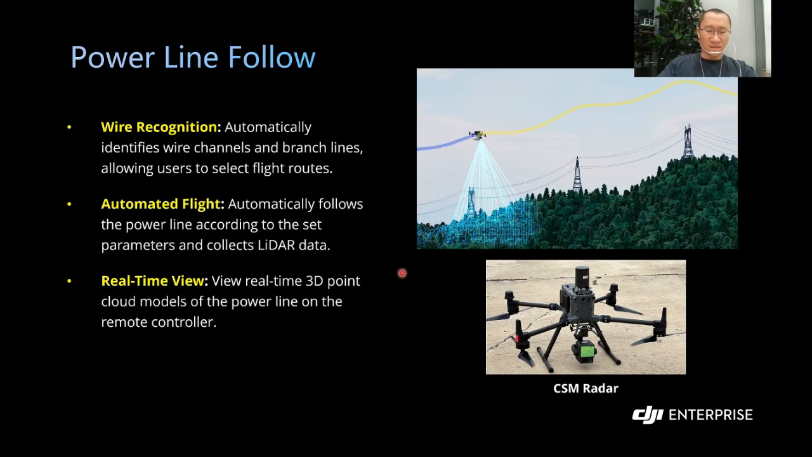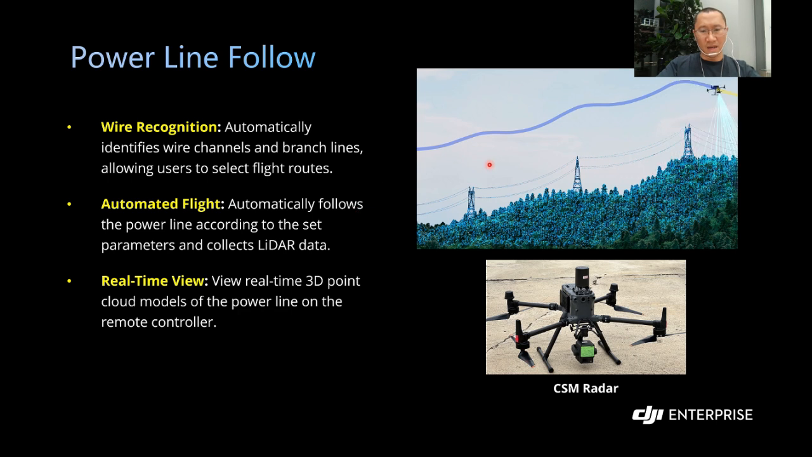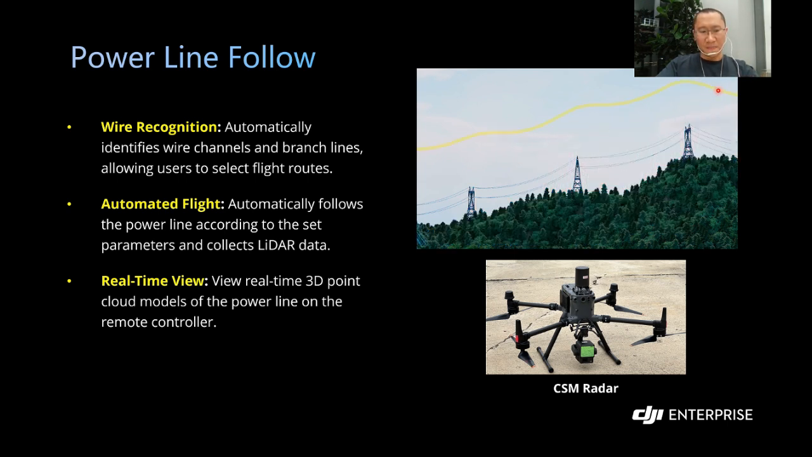With the newest release of firmware, L2 now supports the power line follow function, which means the system will automatically identify the power lines and fly above the power lines according to the parameters we set. All this will be done automatically.